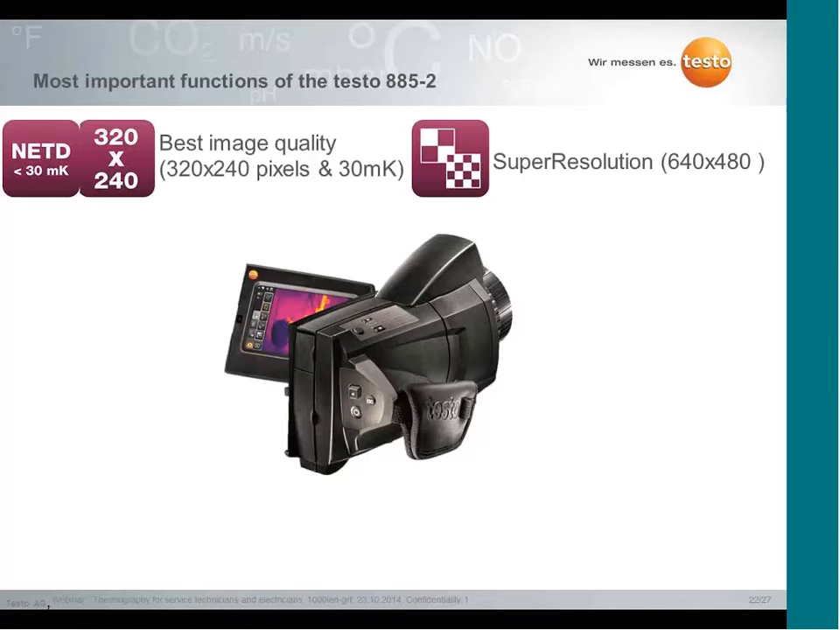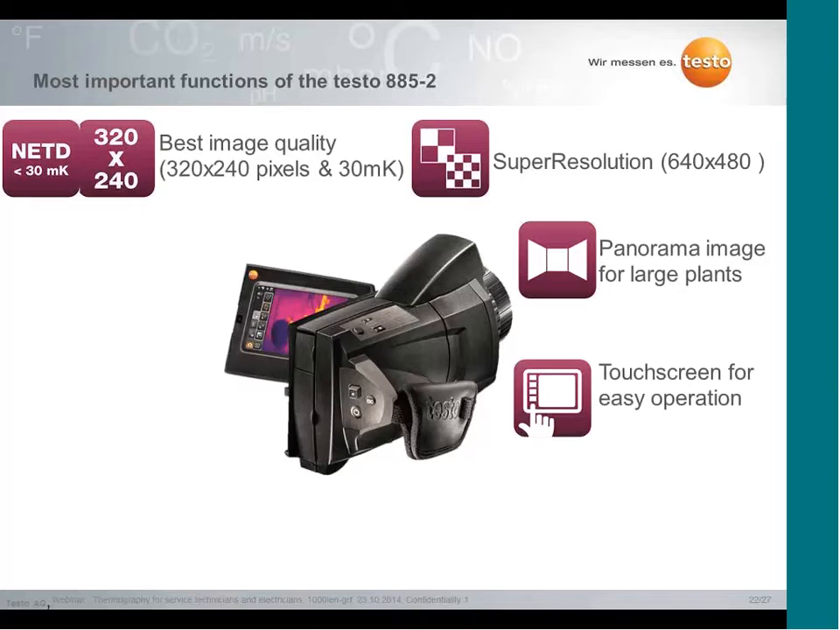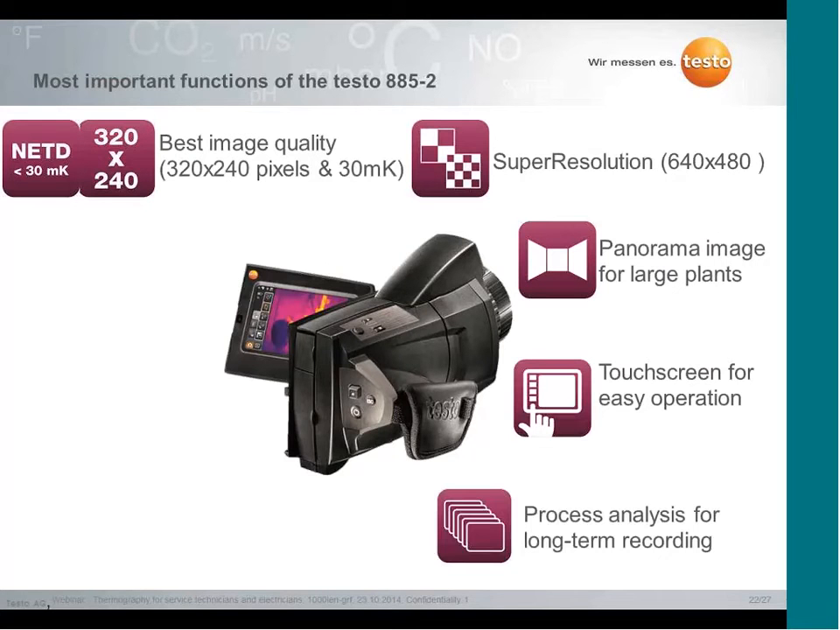You have the possibility to use our patent pending super resolution function, where you receive infrared images with higher resolution, so you improve the resolution of your images. It has a panorama image functionality for large plants. So when you have used the panorama function of normal digital cameras or smartphones, then you can imagine what is meant with a panorama image. It has a touchscreen for fast and easy operation.